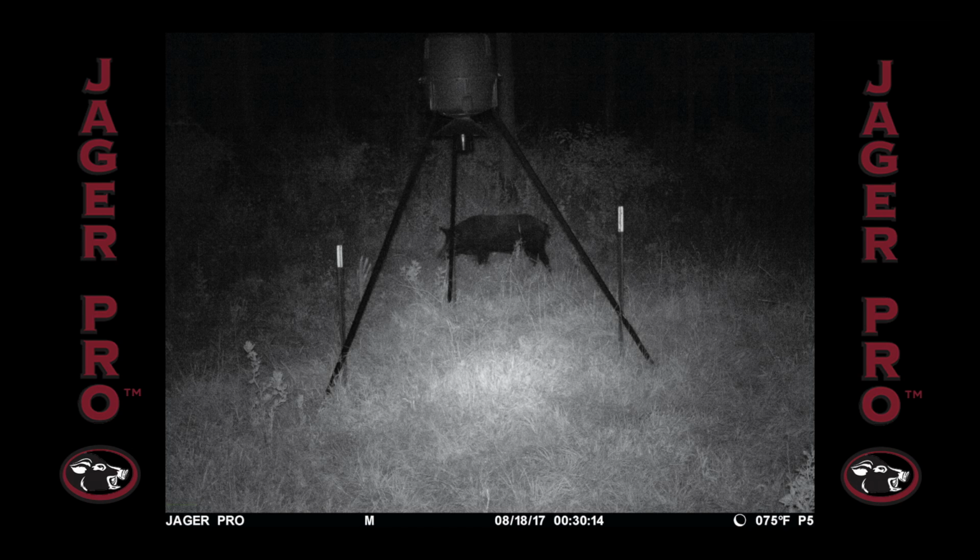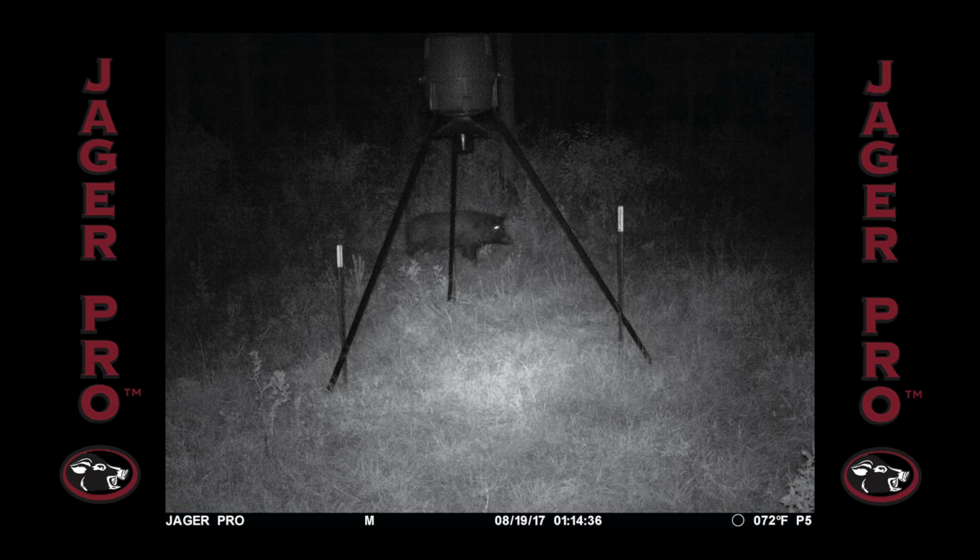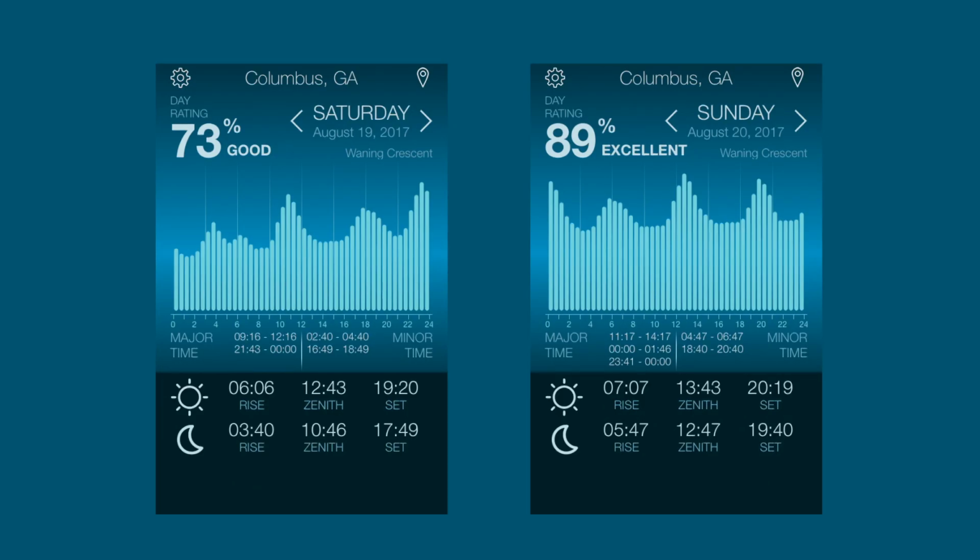Photo intel several months later shows the first night arrival of this large boar at 0:30 on 18 August. Second night arrival at 1:14. Now, do I drive 75 miles one way to take a chance this boar will show up a third night in a row? Based on the camera intel and solar lunar table, the answer is yes.